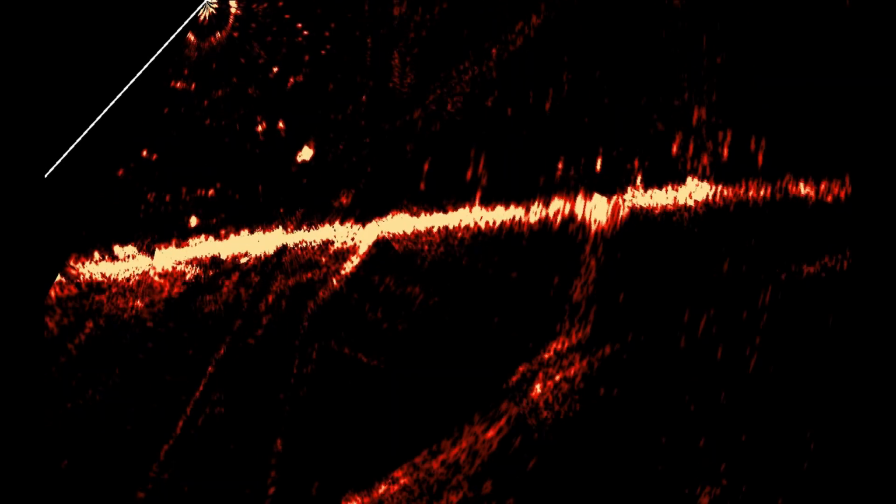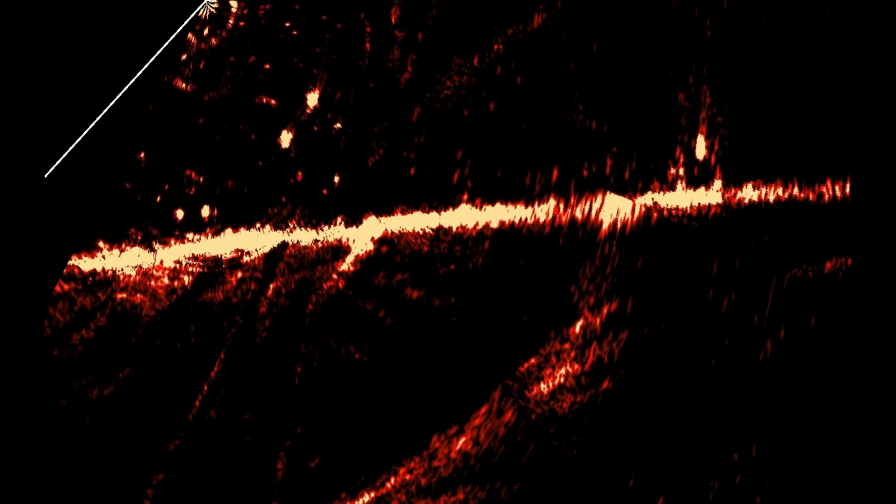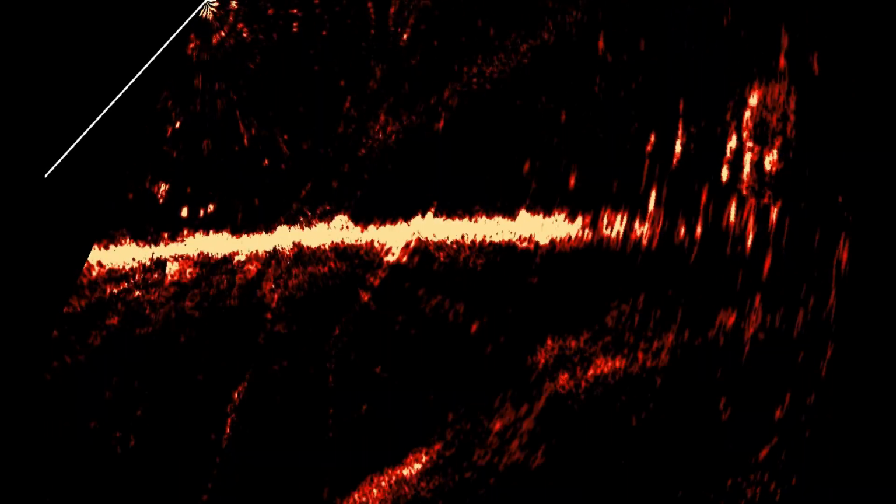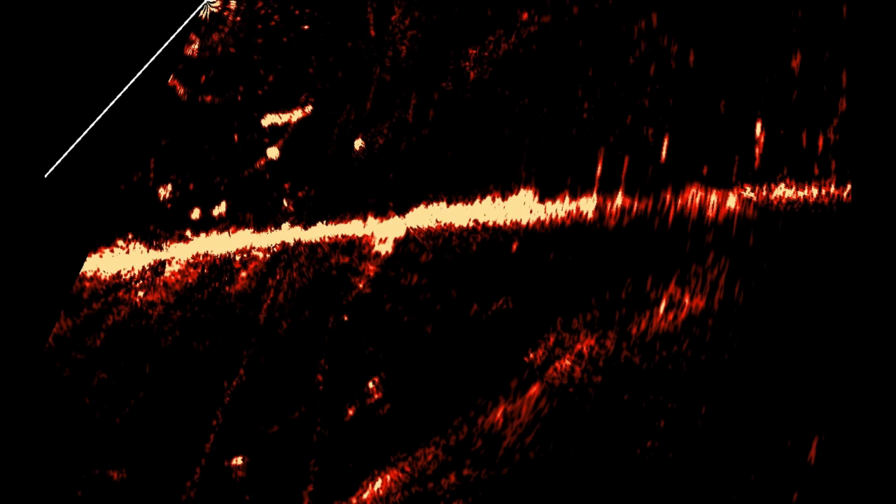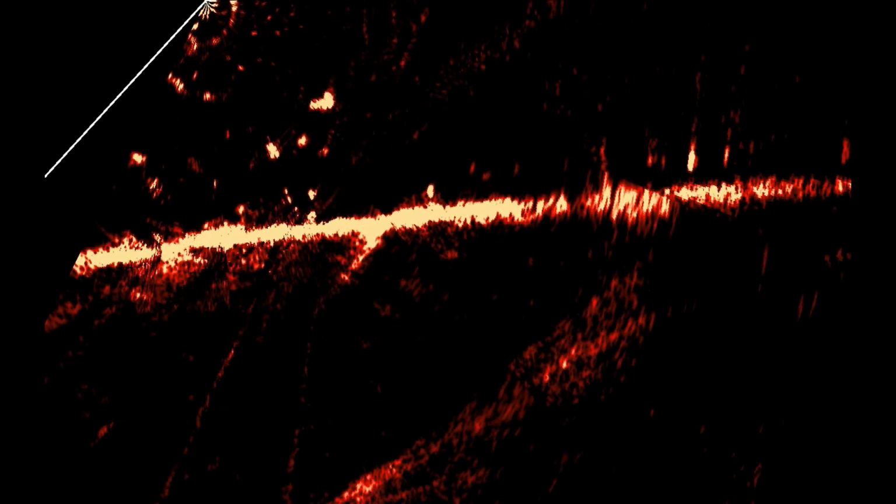I think this would be good. Maybe we'll try it again later in a little bit deeper water, especially if you like crankbait and you've got fish at a certain level. You can see fish are down the bottom there, and there's some sitting just under the boat. And then if I turn it around, you can sort of see there's a bit of stuff there.